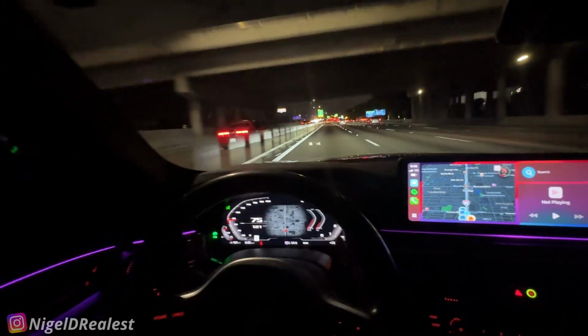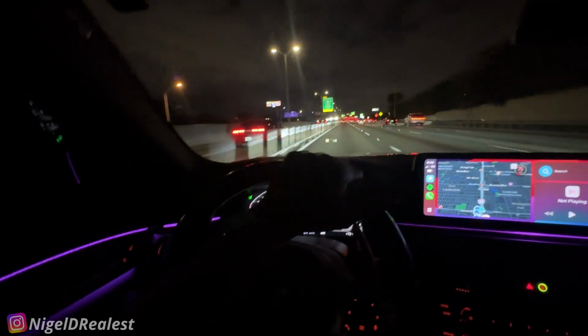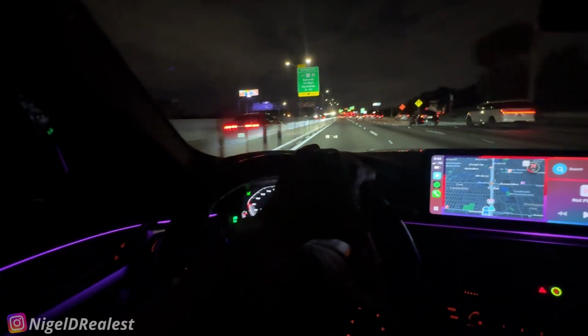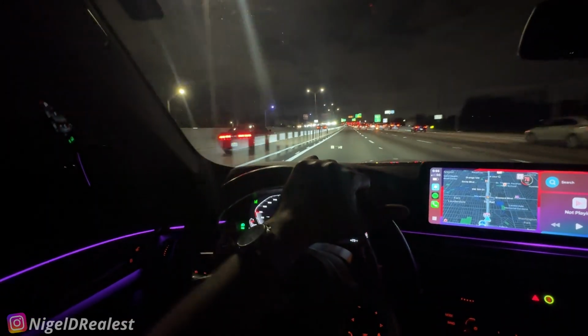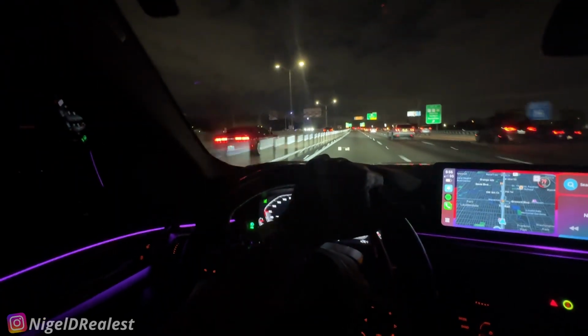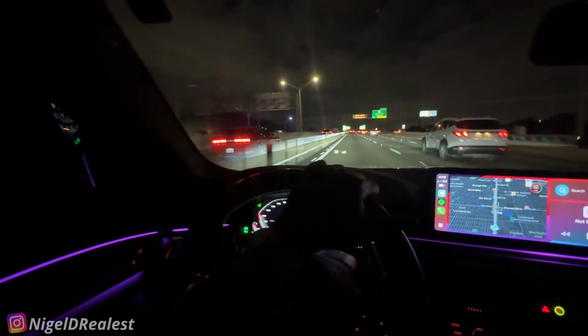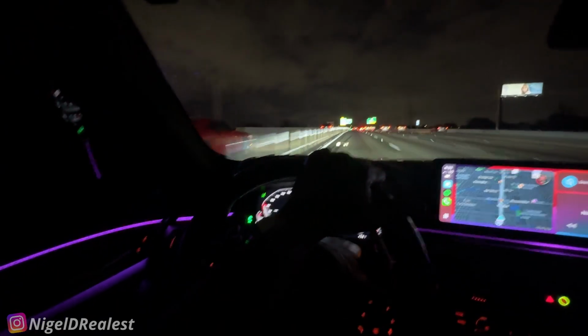I need to call that brake guy. I keep hesitating because I'm trying to use these brake pads until it reaches the sensor. Does the car tell you yet? No, not yet. There's still a lot of meat on the brake pads. That's why I don't want it to go to waste.